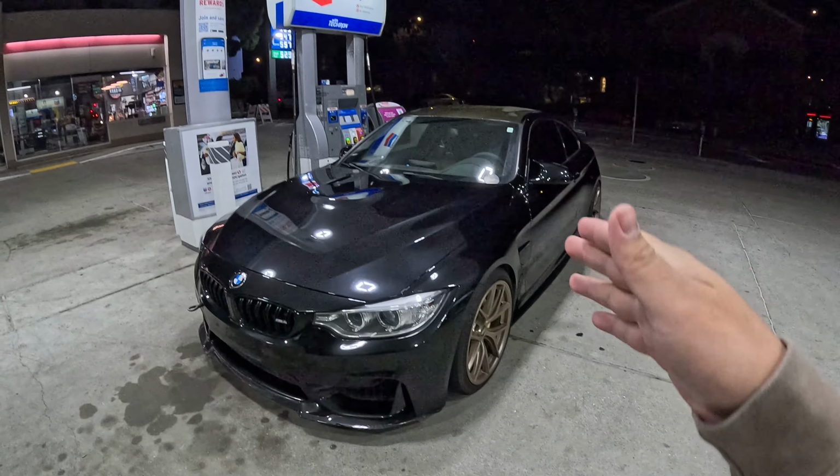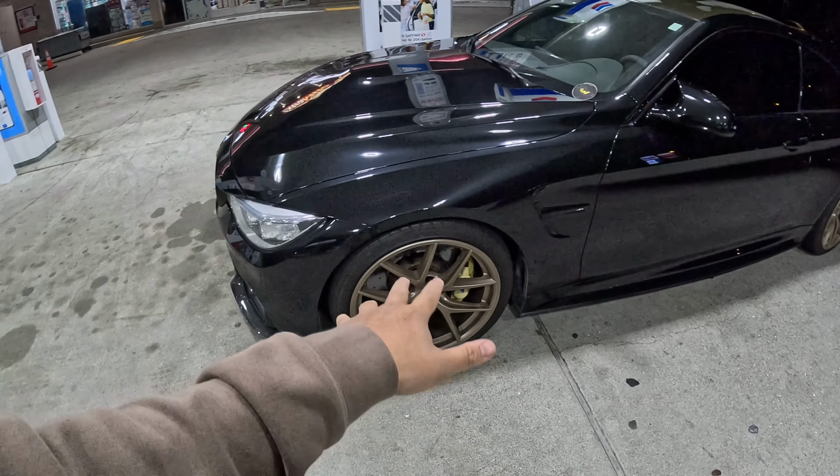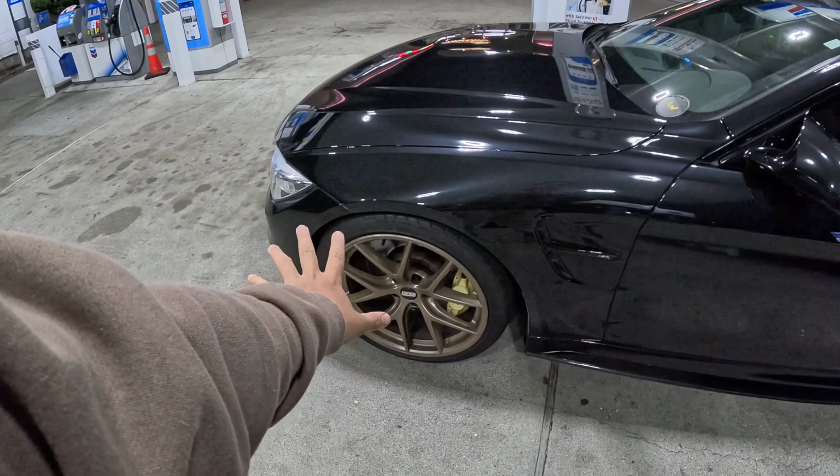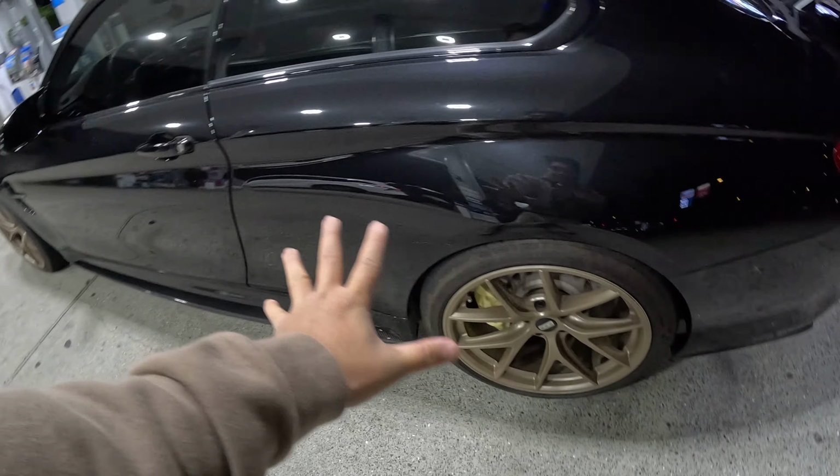But for now, I'm gonna give you guys a little bit of a walk through my BMW M4. Again, if you guys didn't know, we got some new BBS wheels, CIRs, and I'm really excited about these. They're pretty clean for now, but I like the bronze and black.